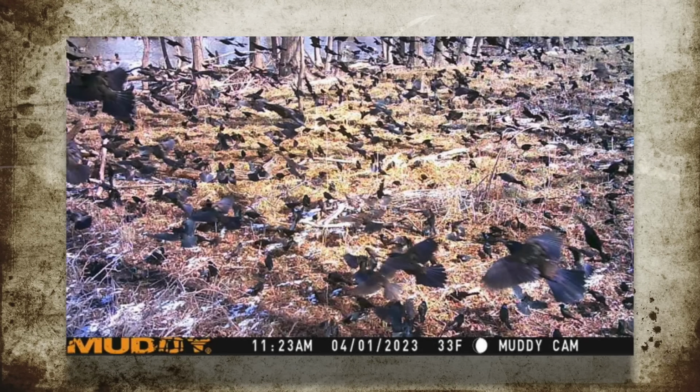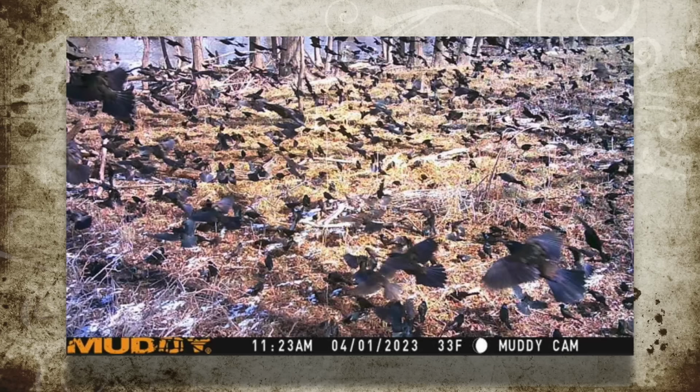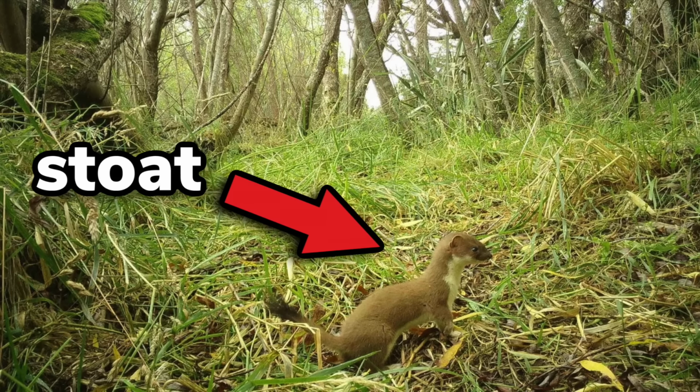Check out this apocalyptic-looking image of a flock of birds as they fly up all at once by a trail camera. It's a unique and rare capture indeed. And in this next one, we see an animal in which most people can't identify. Can you? Well, if you said that this animal is a weasel, then you're wrong, because it's actually a stoat.